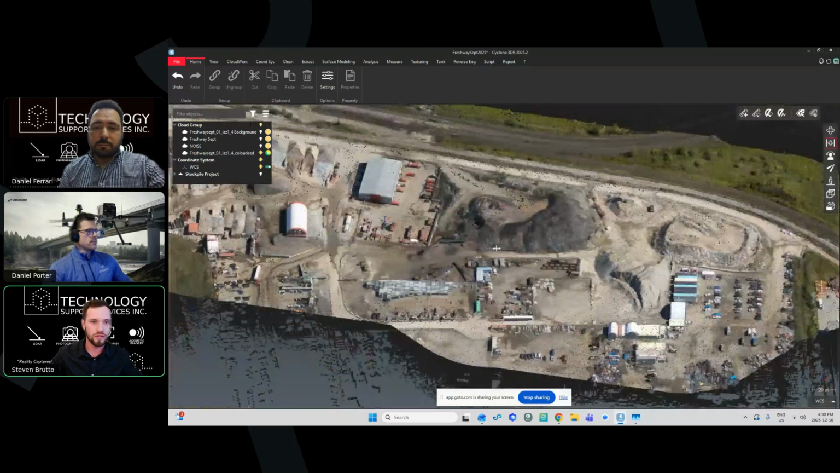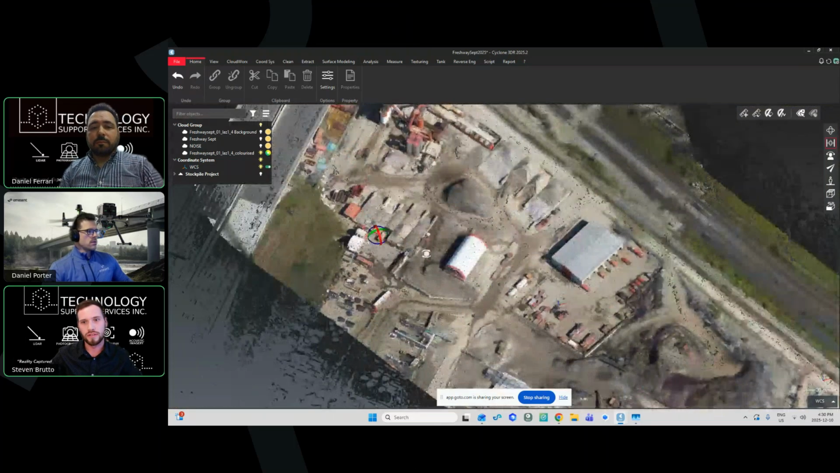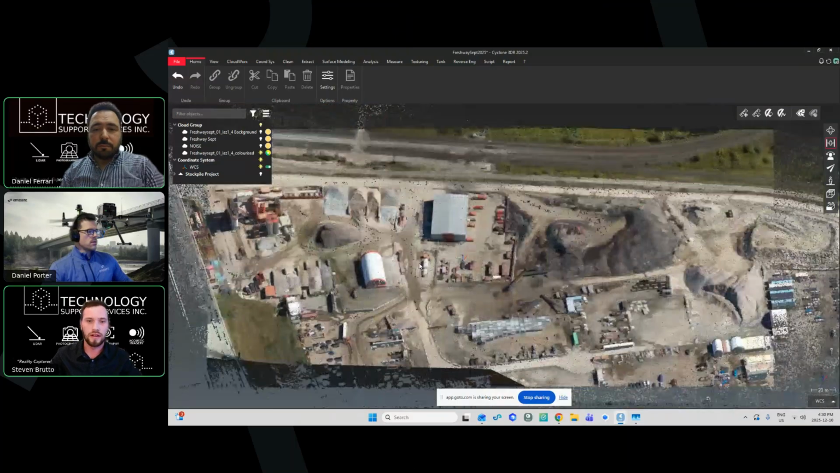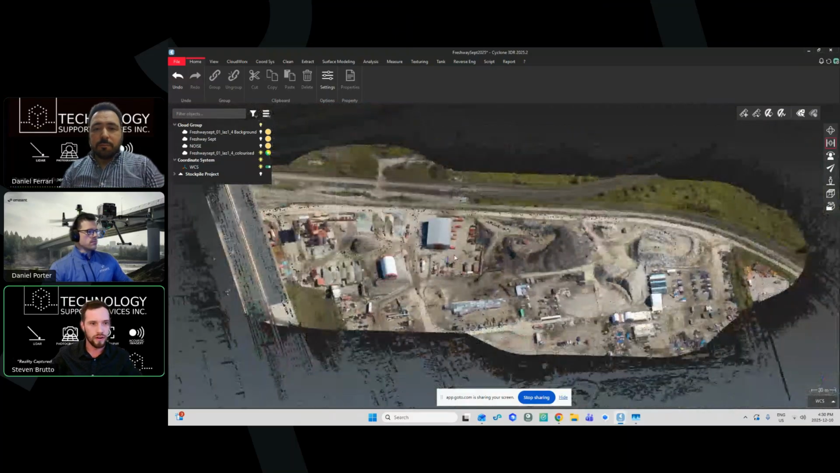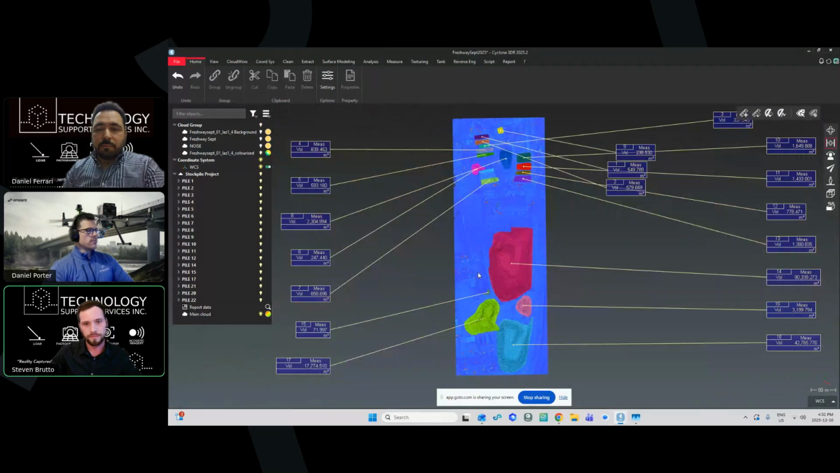Outside of just building sciences and building design, we actually use this on a monthly basis for a client to do volumetric calculations of different aggregate materials. It's pretty standard to do this with drone work, but with the LiDAR we're able to do it a lot faster and stay in one program here.